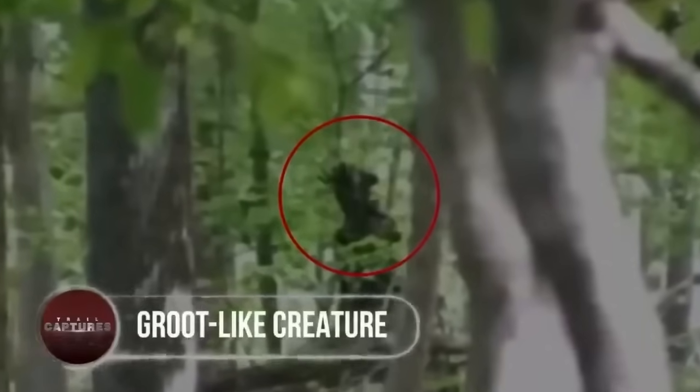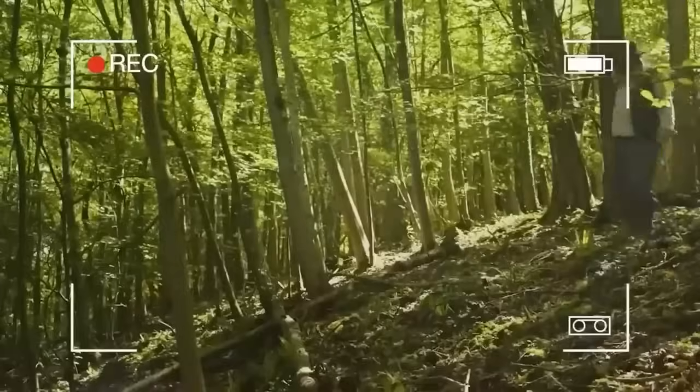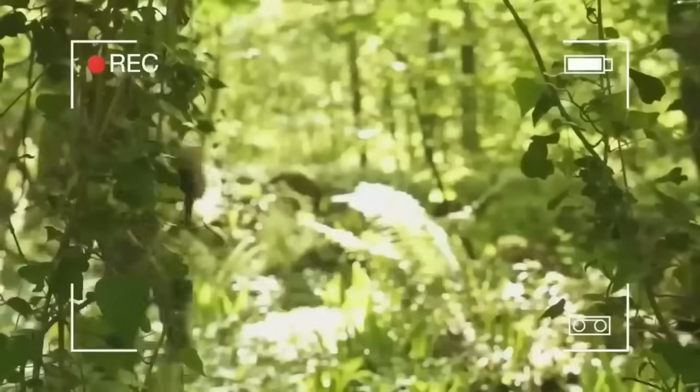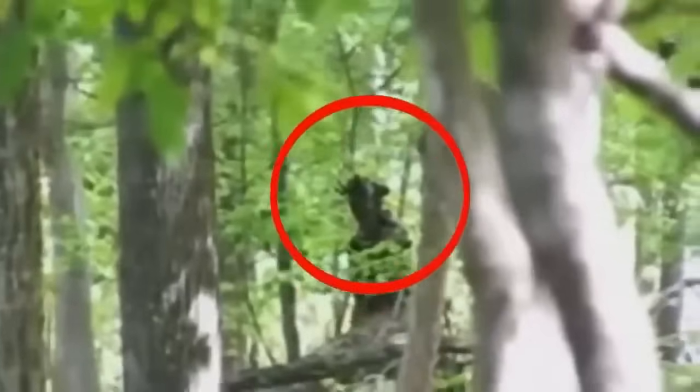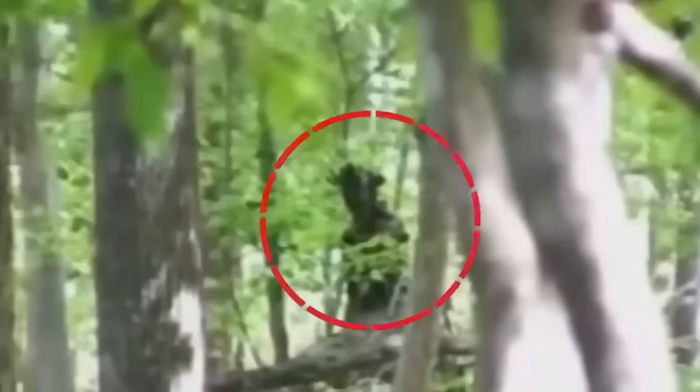Groot-like creature. If Groot has an evil twin, this probably has to be it. A Virginia family of 3 went out trekking in the nearby forest, where they noticed a tall, dark man-like tree that also happened to be staring at them. The parents commented that they felt like they were being followed by an unknown stalker hours after entering the forest.